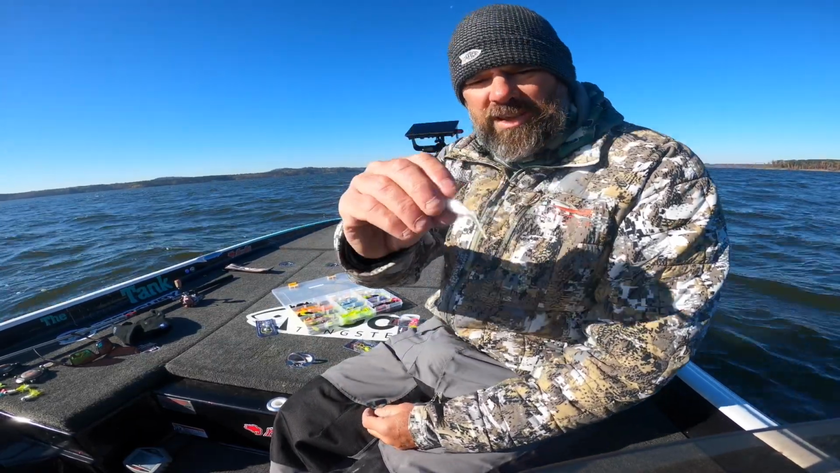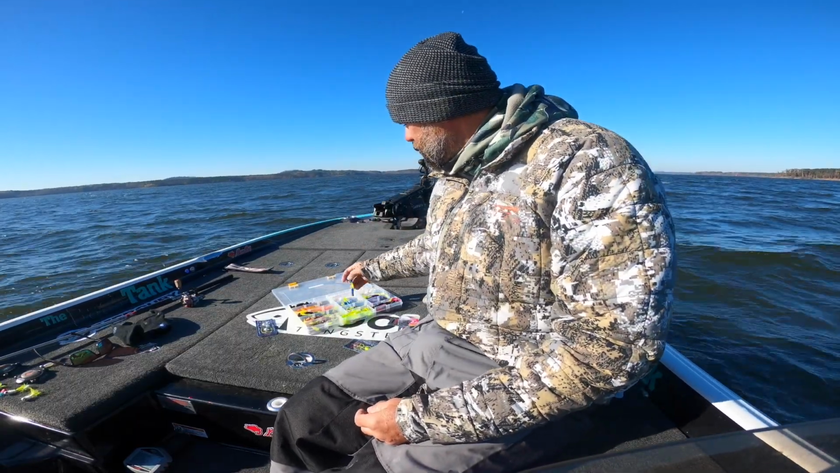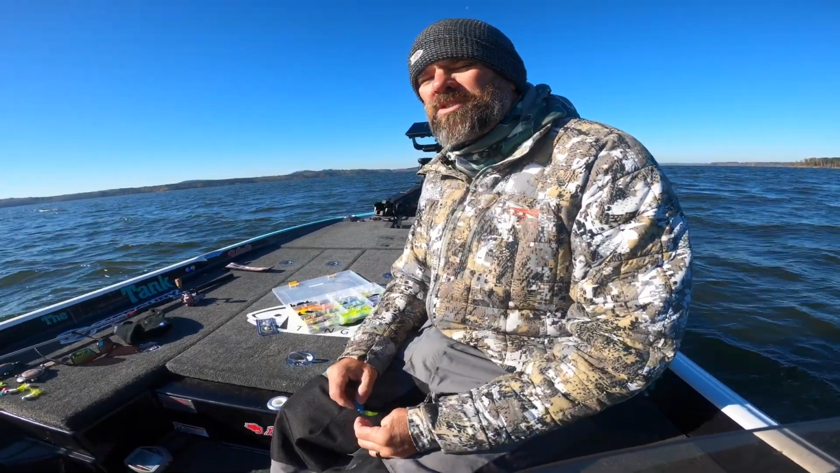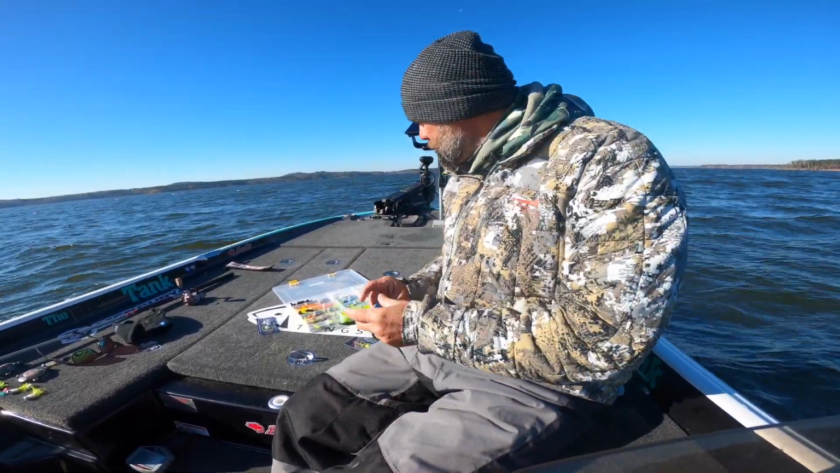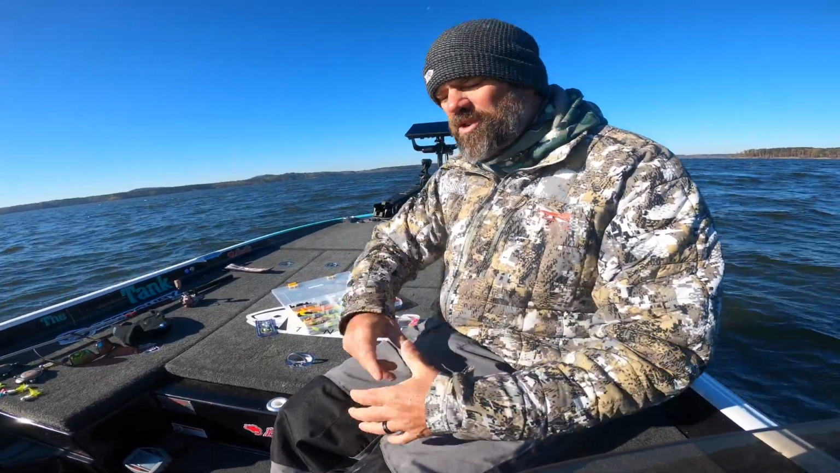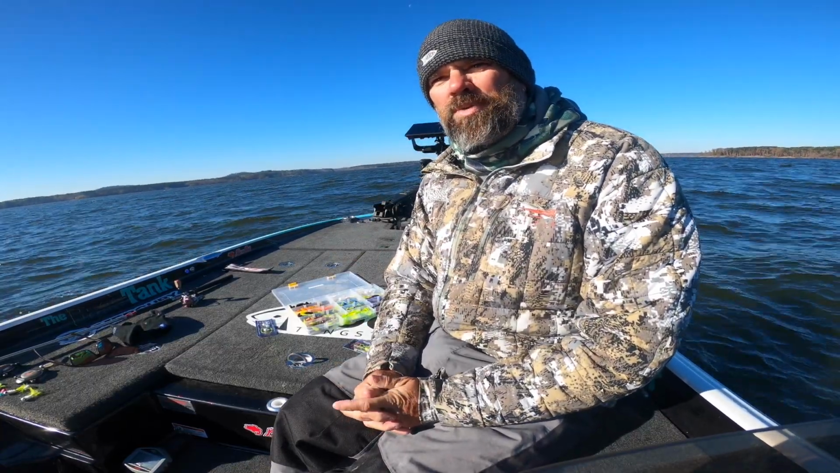White Knight was a good color for us. White Knight, that's just white and pearl, and man, Old Faithful. If I go somewhere and I do not know what I should be throwing or what I should start with, I go with blue chartreuse. These big baits still have a time and a place. We were tying directly on, no leader, no nothing. So hand-to-hand combat, big baits. There's still a time and a place.